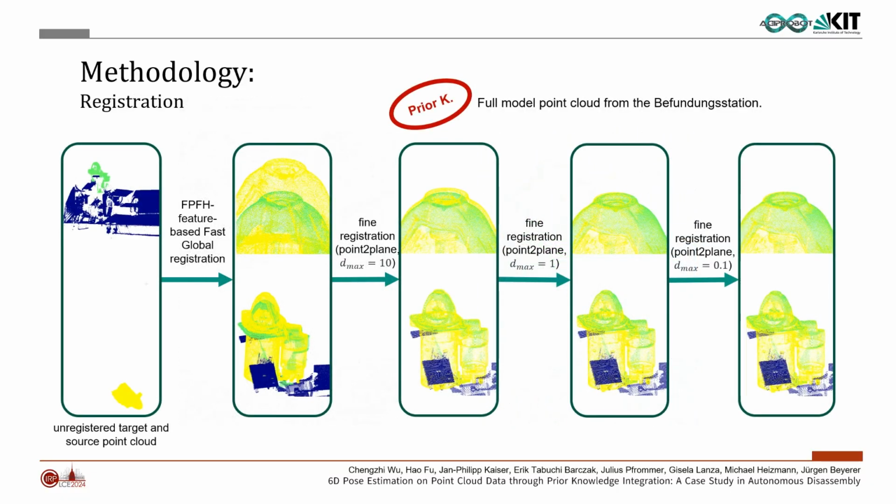For registration, we use a multi-step method. We divided our approach into two steps, coarse registration and fine registration. In the coarse registration step, we downsample the point cloud, estimate normals, and compute a 33-dimensional fast point feature histogram, FPFH, for each point. The FPFH feature comprehensively describes the local geometric properties of a point. These features are then employed in fast global registration.